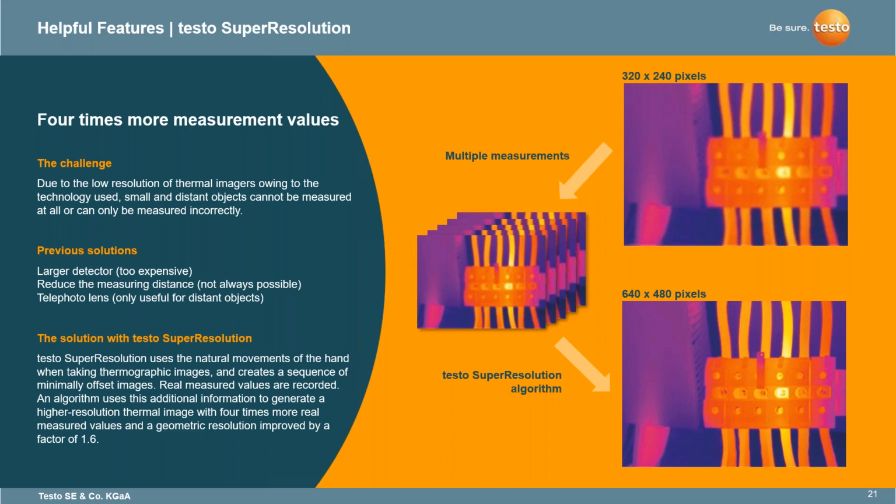We understand cost is a big aspect when bringing in a thermal imager because it is a big investment. We also want to reduce the measuring distance, which is not always possible, since sometimes you have to be far away to be safe. Telephoto lenses are only useful for distant objects.